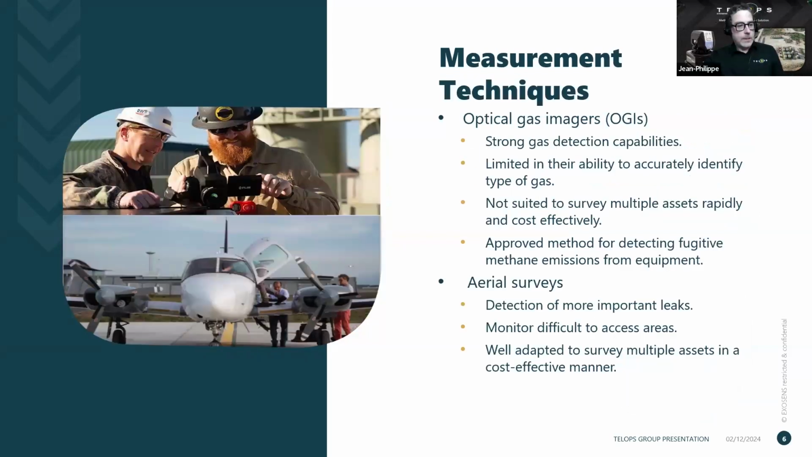Of course, we're not the only ones in this business. Optical gas imaging has been around for quite some time, helping with localizing emissions, but it is limited in that it cannot differentiate the type of gas. Of course, if you know it's methane, fine, but if you don't know, this camera won't tell you. And it gets really expensive if you're trying to map a complete asset, or hundreds or thousands of miles of pipelines, simply by walking along them with an OGI camera.